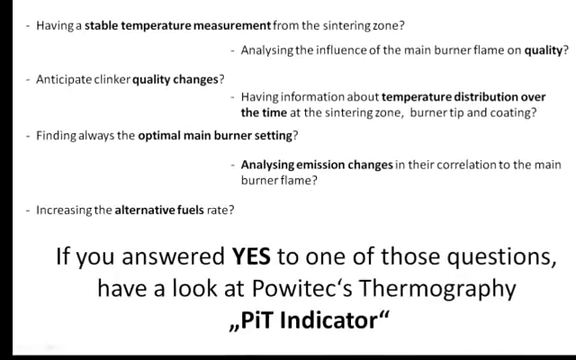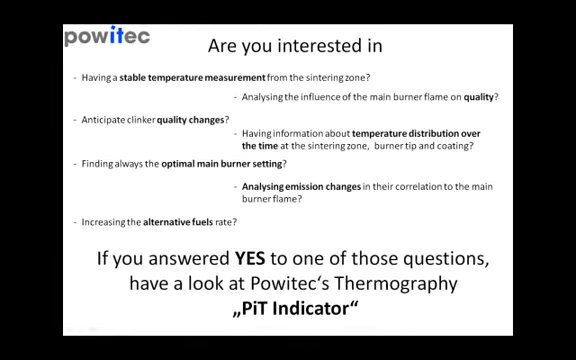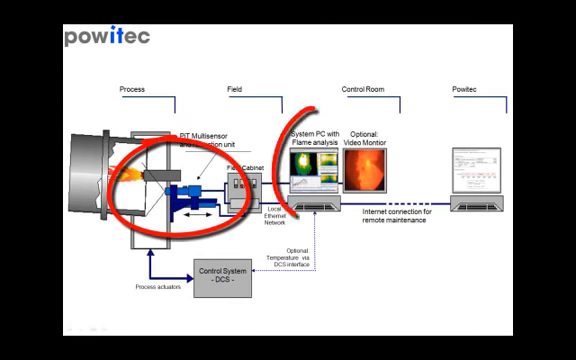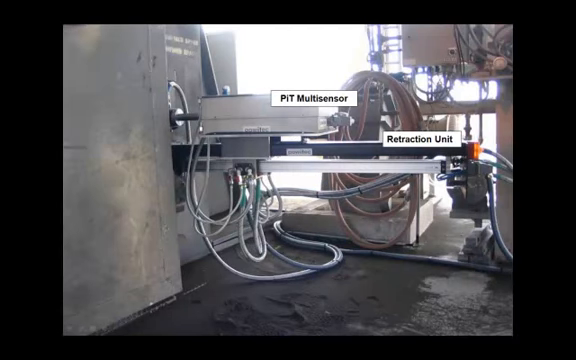If you answered yes to one of those questions, have a look at Powitec's Thermography PIT indicator. The PIT indicator consists of an optical sensor on a retraction unit and a sophisticated software. It provides you with thermographic images and a video. The optical sensor is mounted on an automatic retraction unit, which retracts the sensor in case the sensor is in danger of getting damaged.